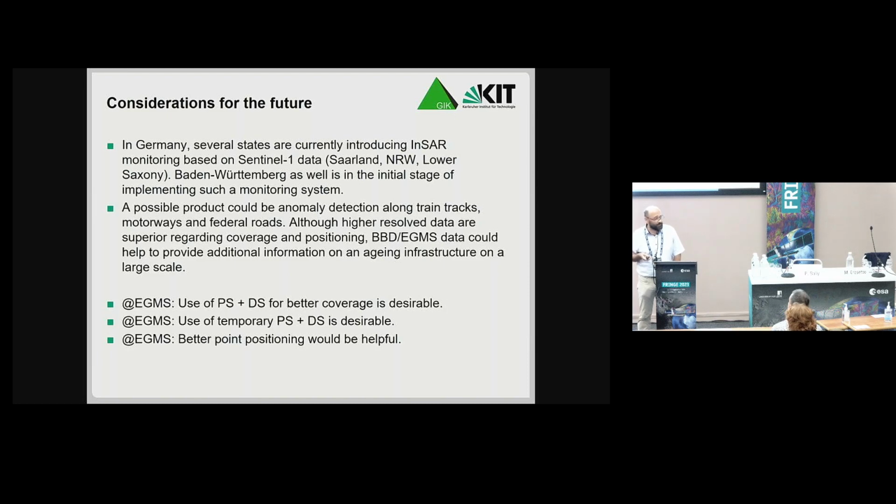Yesterday we saw the positioning that could be achieved with Opera, and also there will soon be the ETAT product, so maybe EGMS could also achieve a better point positioning.